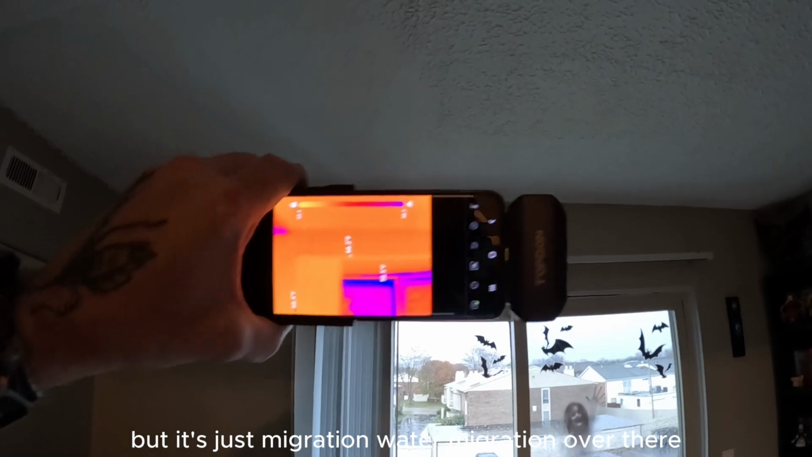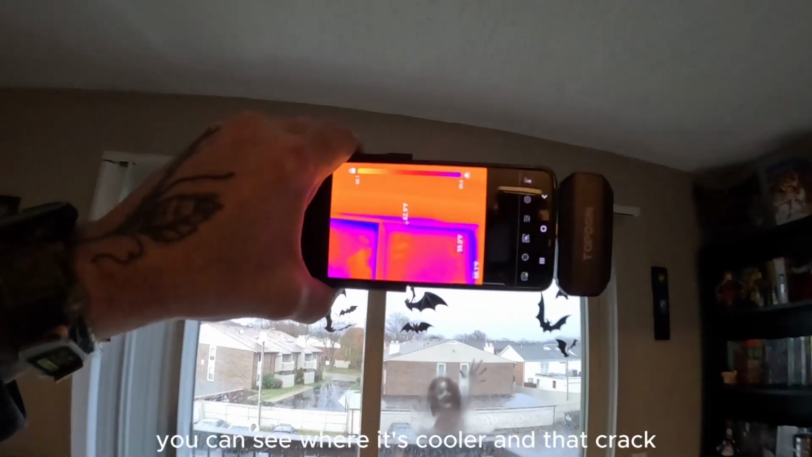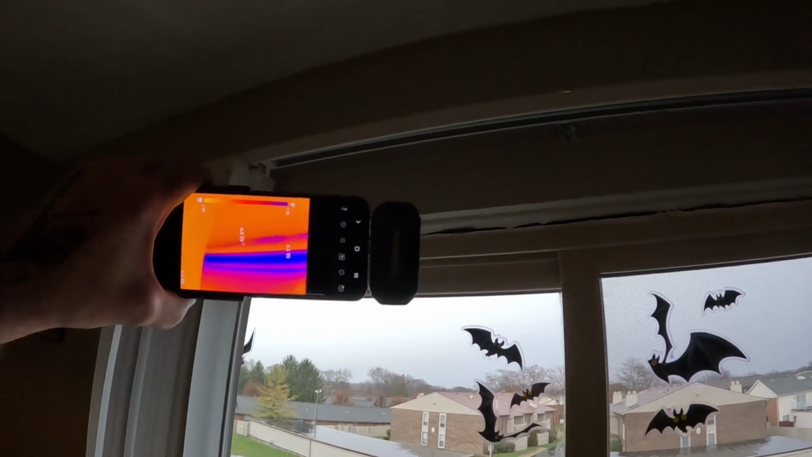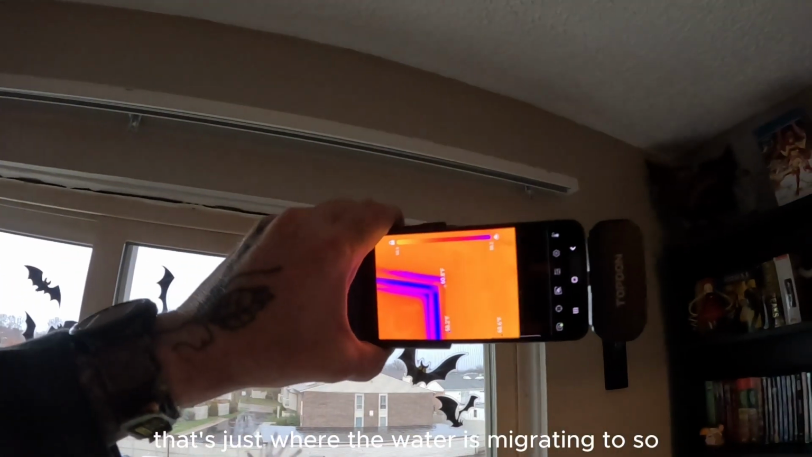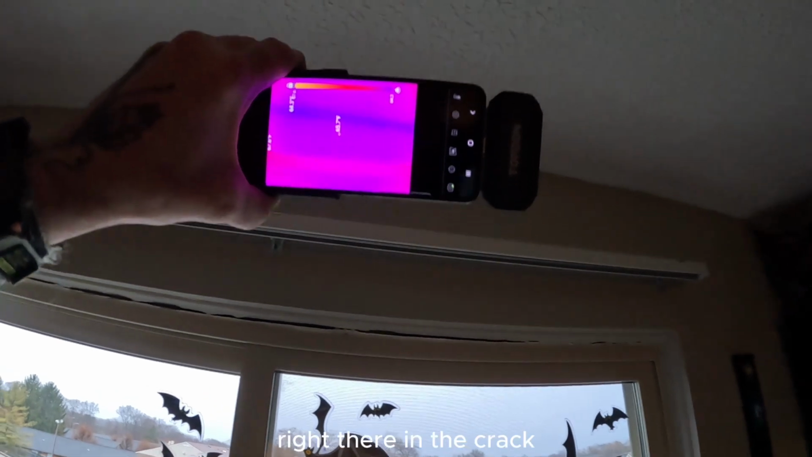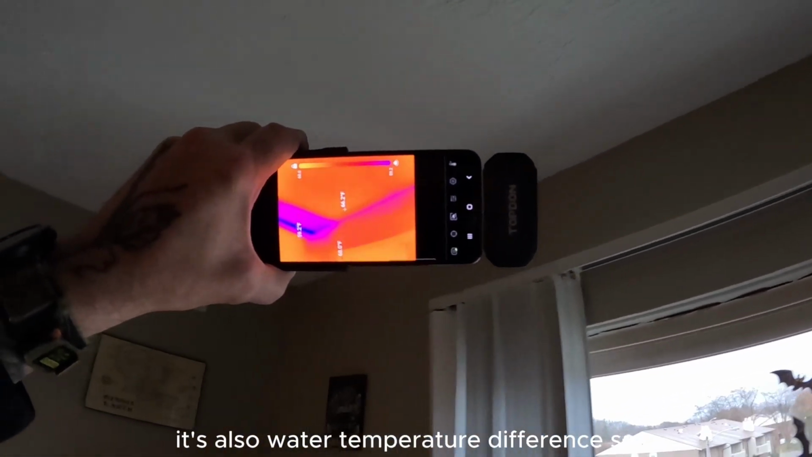But it's just water migration over there. You can see where it's cooler in that crack. That's just where the water's migrating to. You can barely see the difference right there in the crack. It's also water temperature difference.